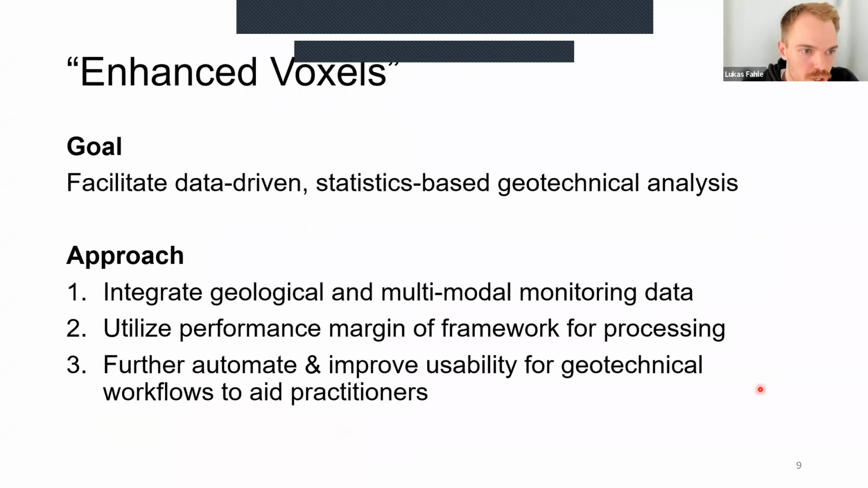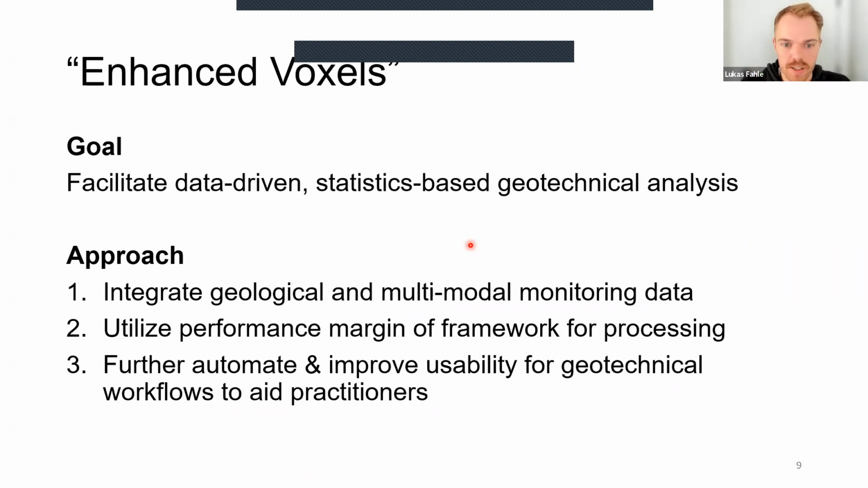Okay. So I already kind of mentioned this, the concept of these enhanced voxels is basically supplementing these change detection voxels with more potentially geotechnically relevant data and using multiple sources of data to supplement our mobile laser scanning data. This could also be expanded into other data forms. I'm going to touch on that in the end.